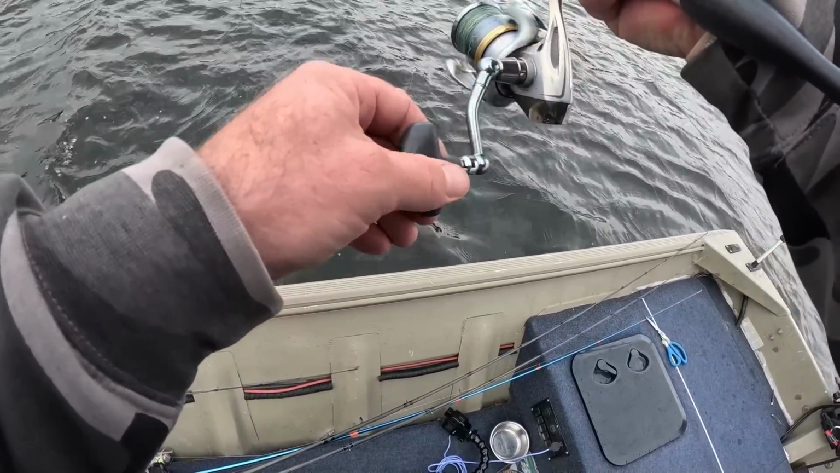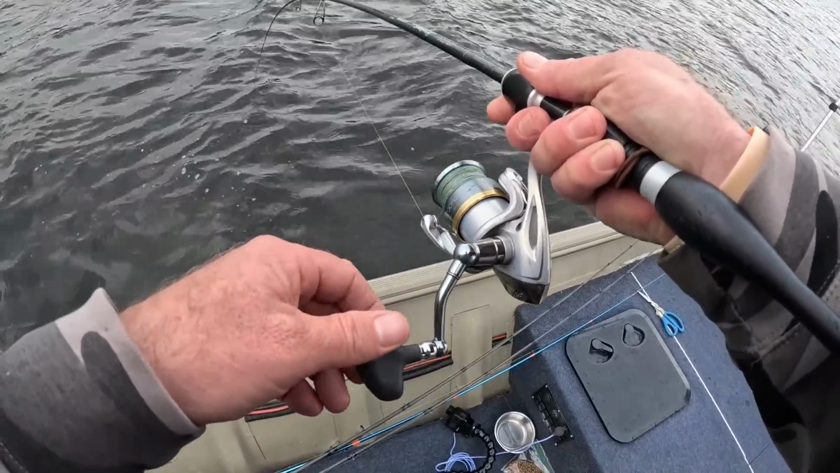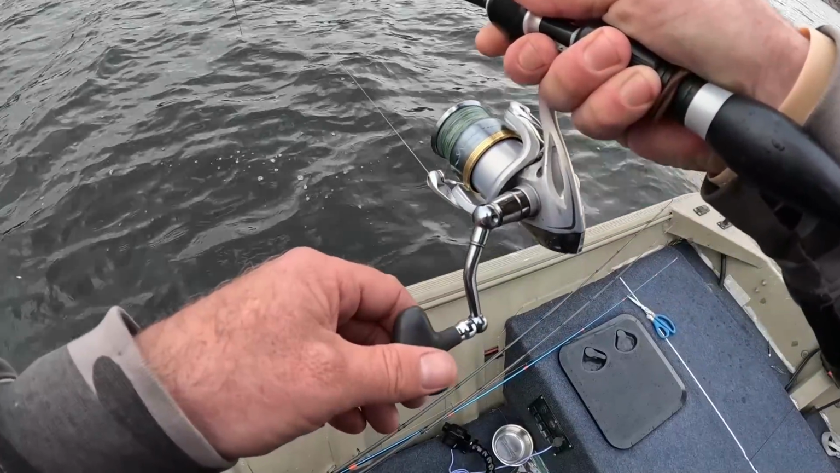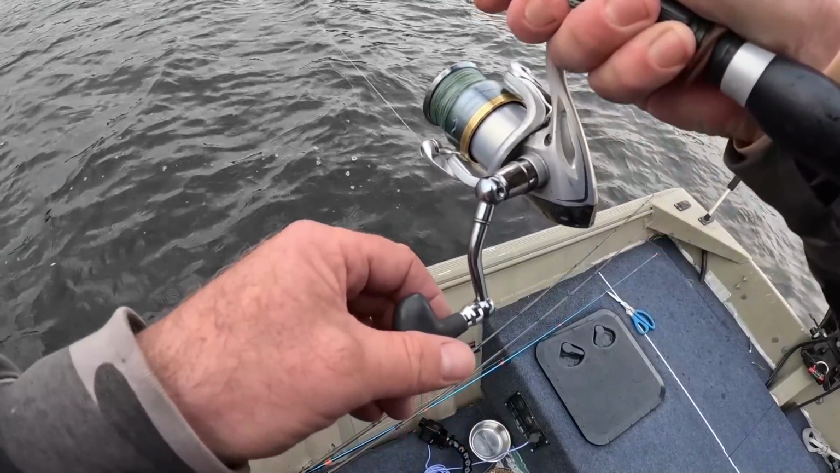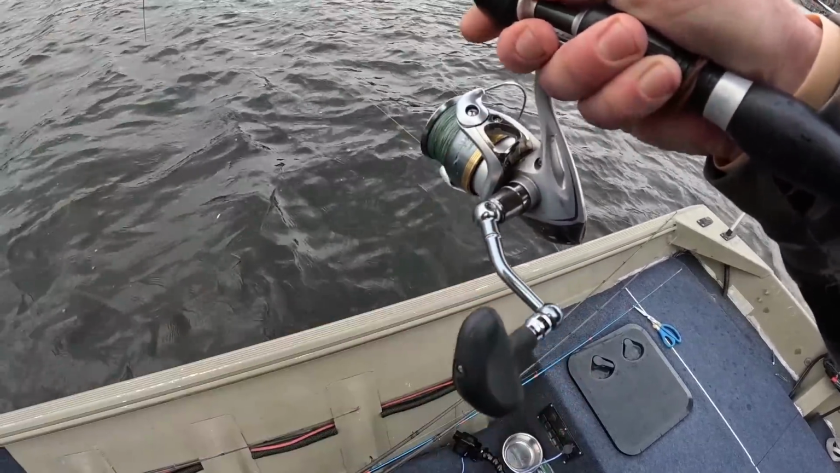Might be a catfish. Got a big loop knot in my line too. I don't know. I think it's a bass. I just think it's a little bit better one.